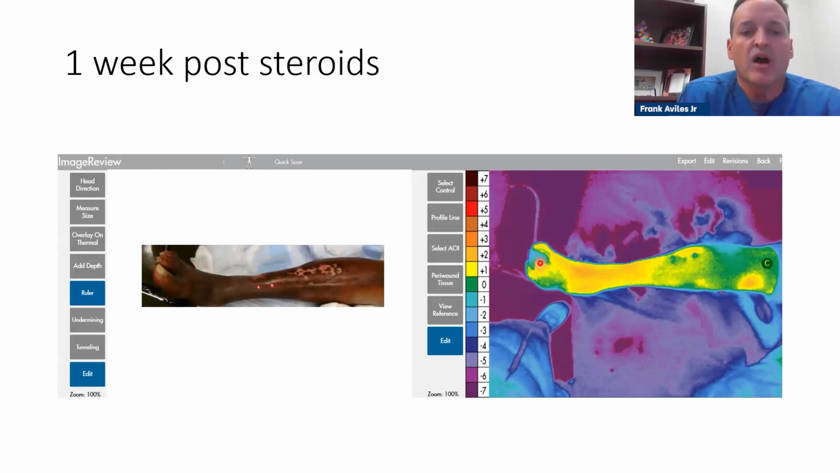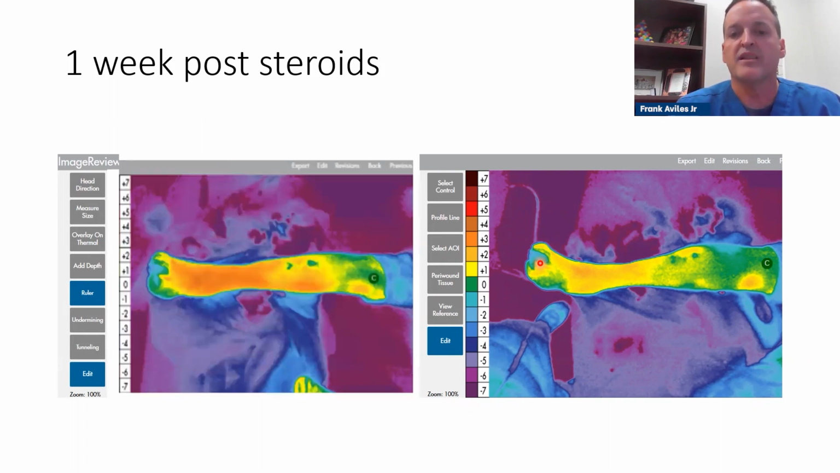I did a talk with Dr. Five one time, and even in her blog, she started talking about how we need a better way to identify patients with pyoderma. And I'm going to tell you, in our clinic, we're finding pyoderma on day 1 based on thermography. This is a patient that has abnormal levels of inflammation, nothing else correlated. So we started them on steroids in week 1, and you can see week 1, day 1 is on the left side. On the right side is 1 week post steroids, and you can see that this patient ended up doing better.